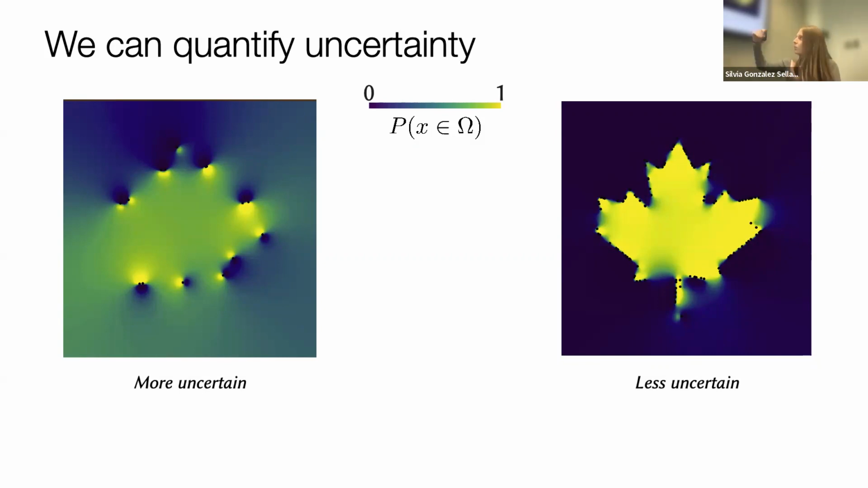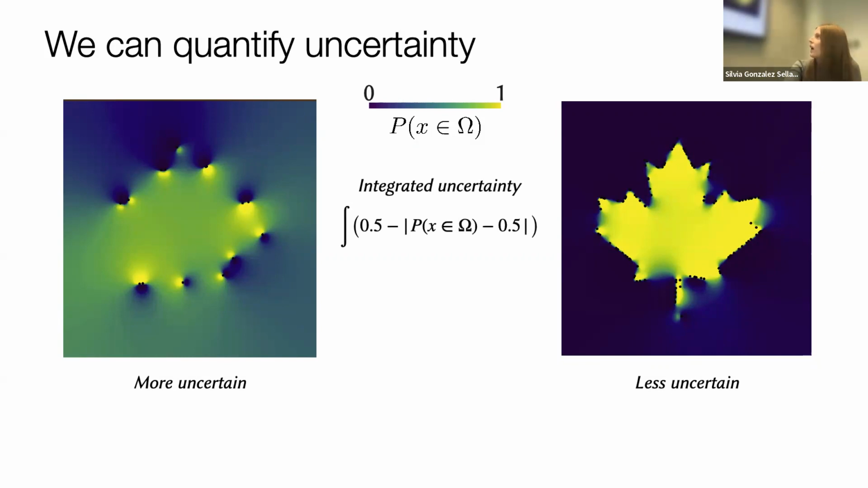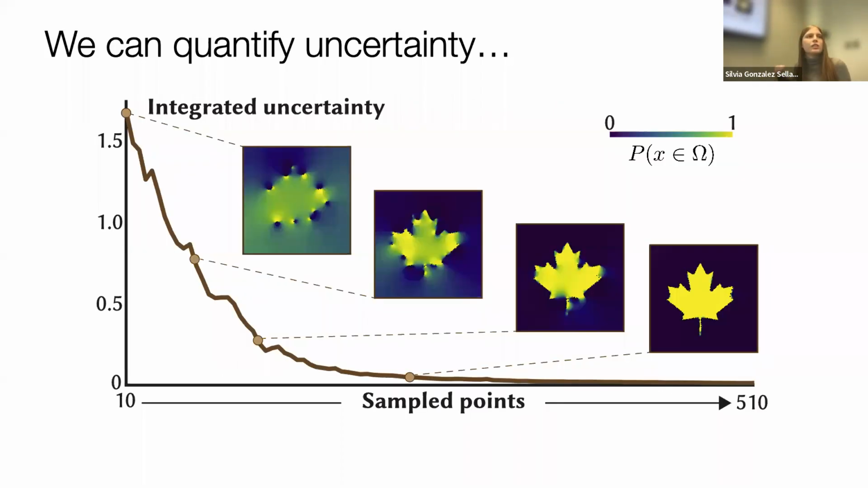But by using these probabilities that we introduce, we can also define a thing called integrated uncertainty, which just measures how far from 0.5 these probabilities are. And this is a quantity that goes to 0 if we sample more and more points, which makes sense. So this gives us a way of measuring how good our reconstruction is. And the cool thing is that this is independent of what the surface that we're reconstructing is. This is just a universal quantity.